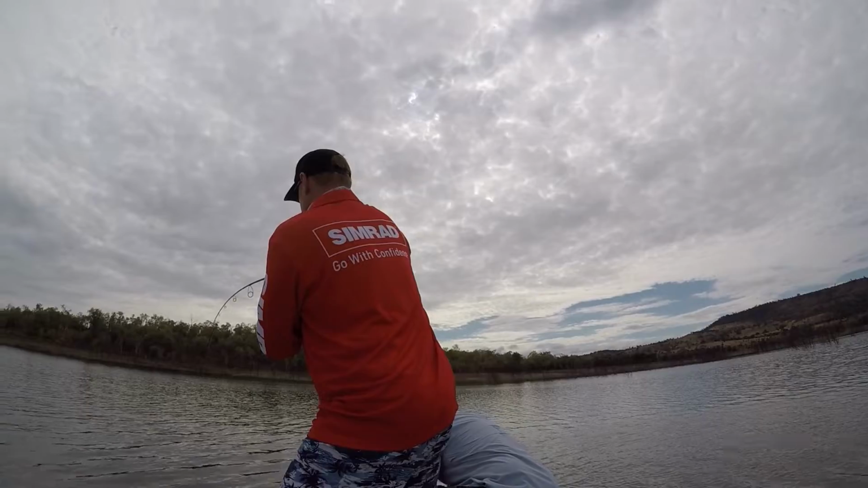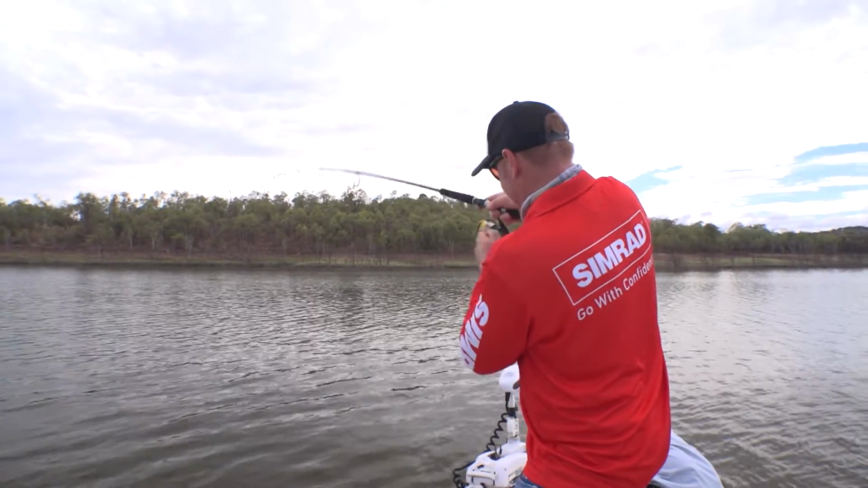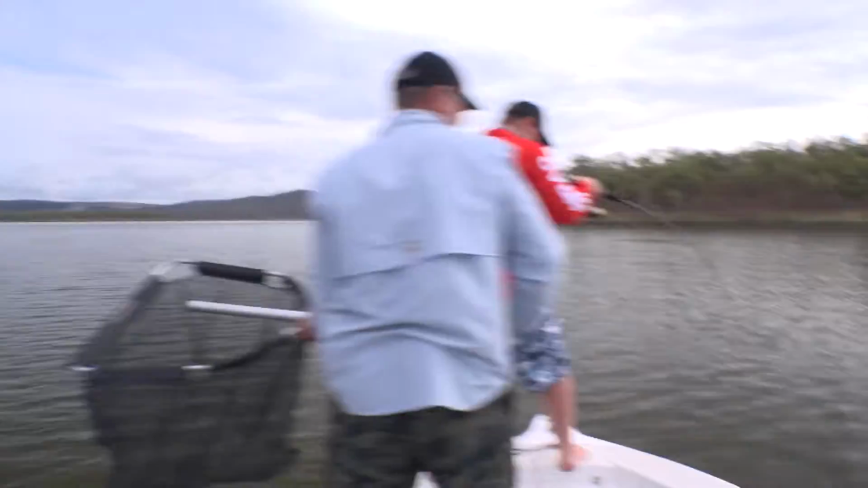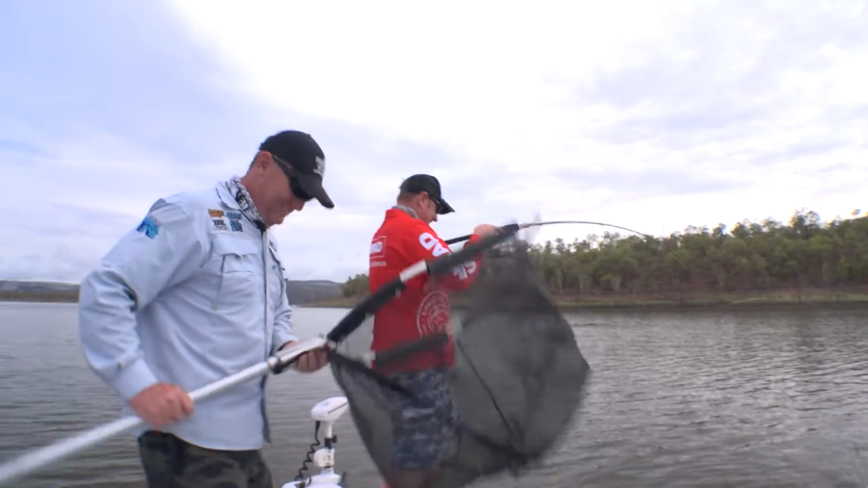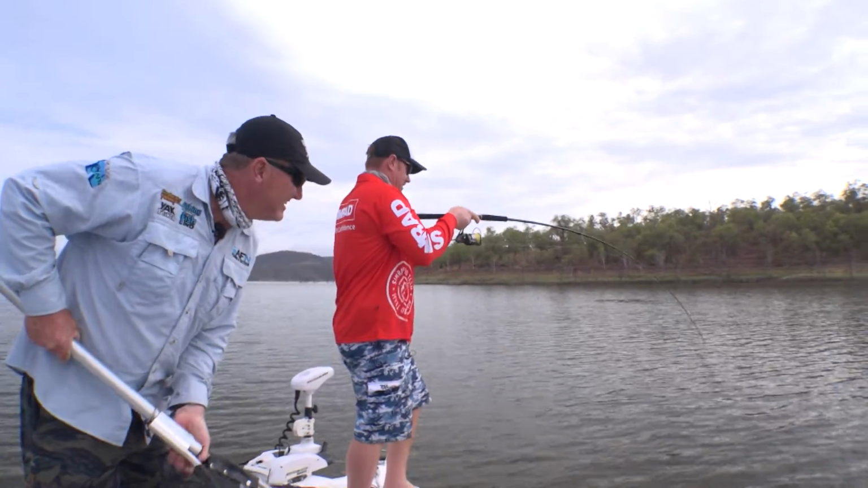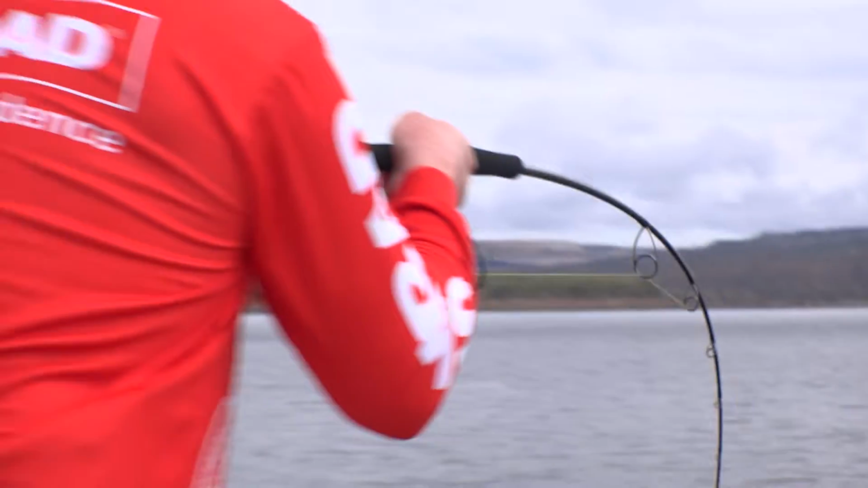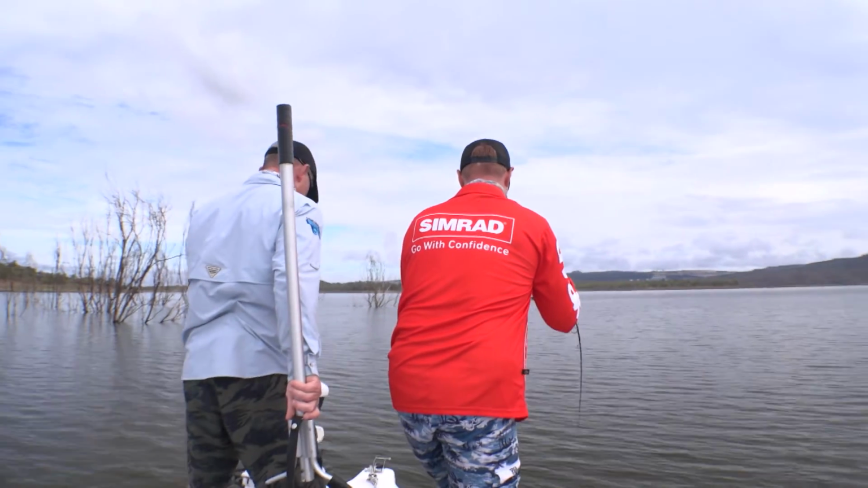Here he goes. Jeez, he started off like a little fish, but he's not that little, is he? Whoa! Look at you go. Oh, it's a good fish. Yeah, ease it off. He's coming around. Yeah. Sorta.